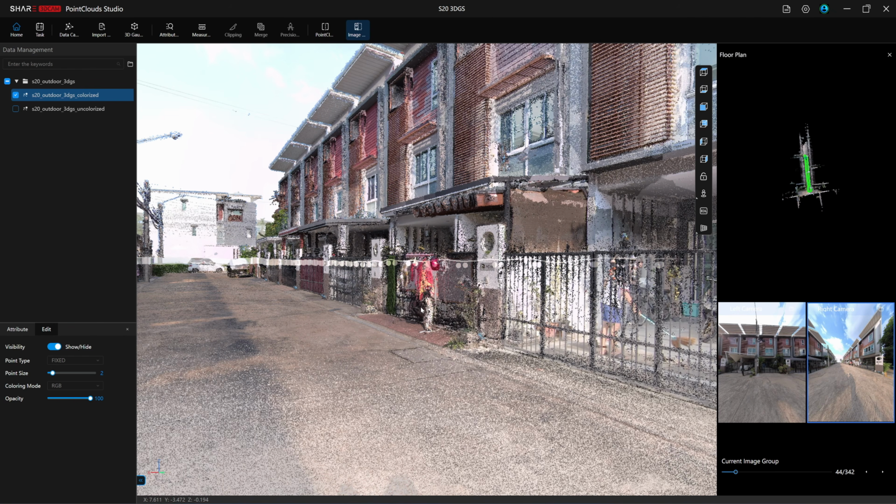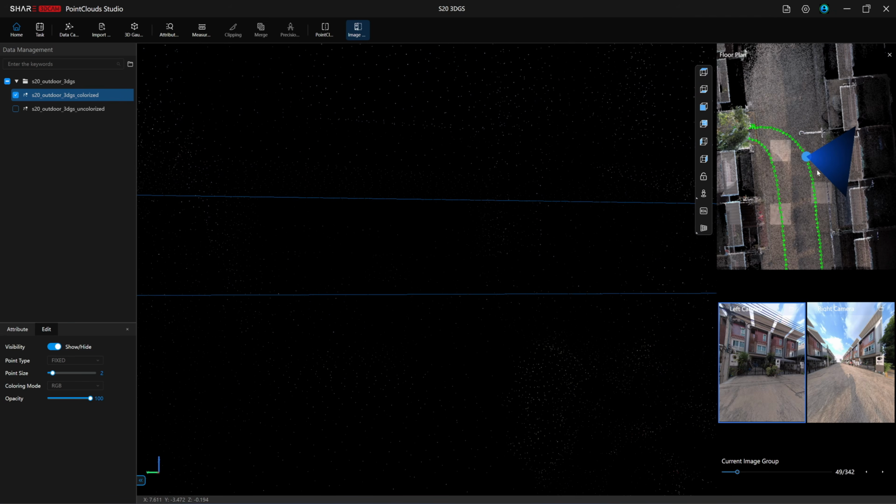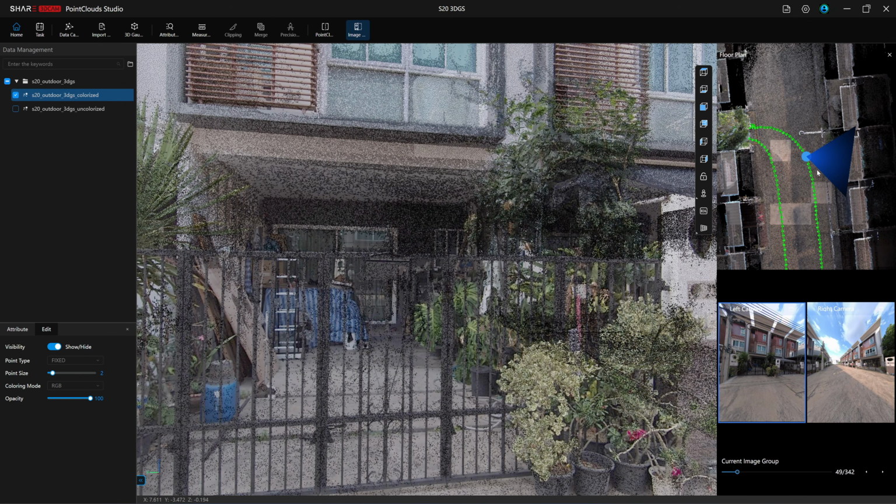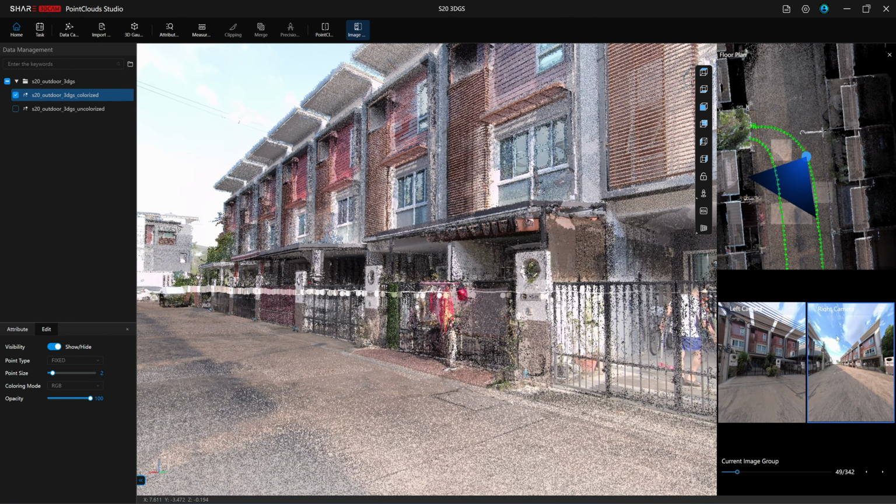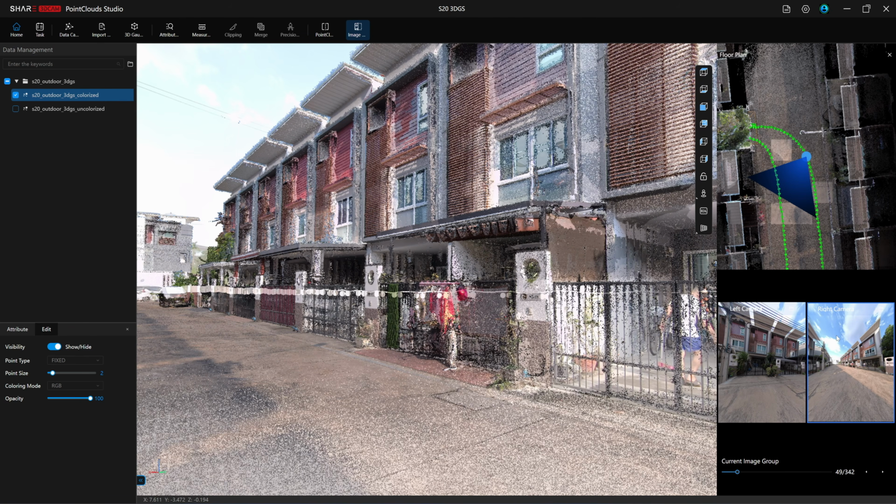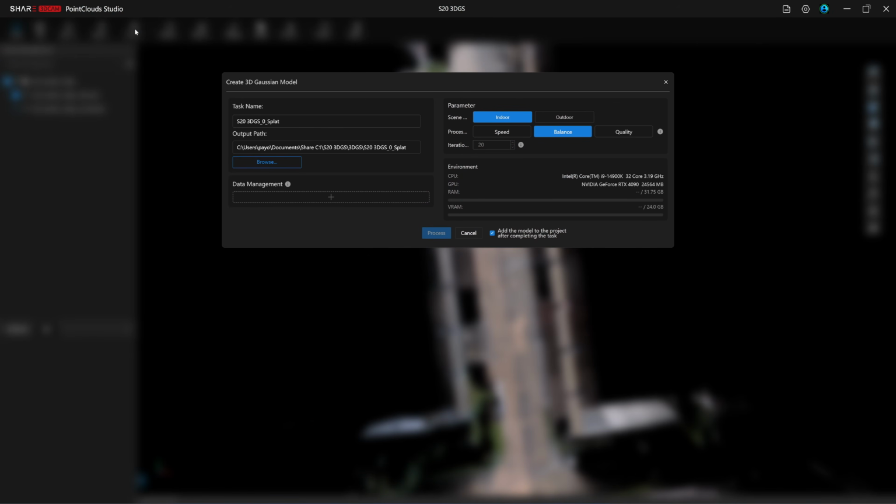Keep in mind, though, the undistorted photo files are quite large. A 3-minute scan with the SHARE S20 can reach about 6.5 GB, while the same scan with the SHARE C1 is much smaller at only 780 MB. To start processing Gaussian splatting, click on the 3D Gaussian tab.